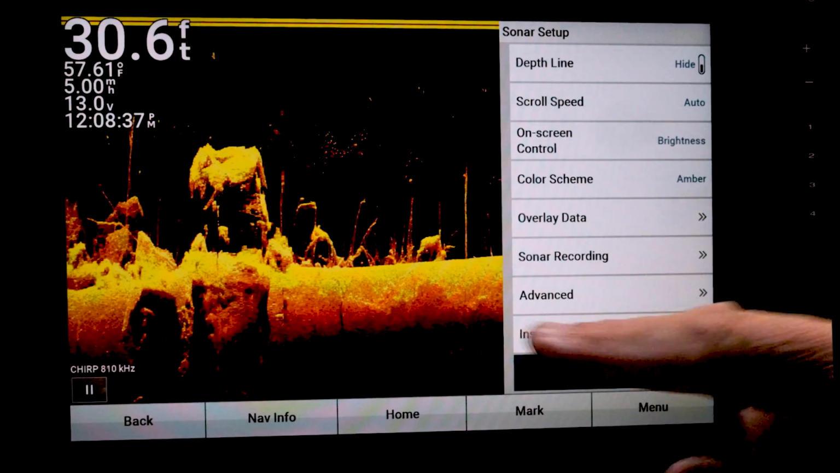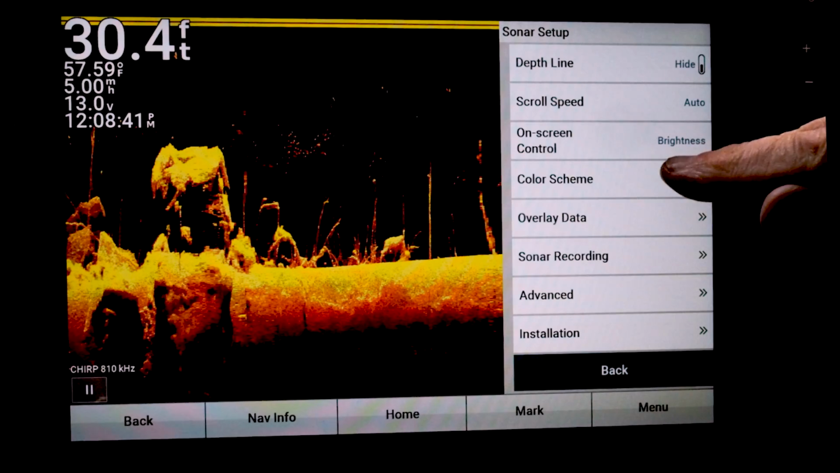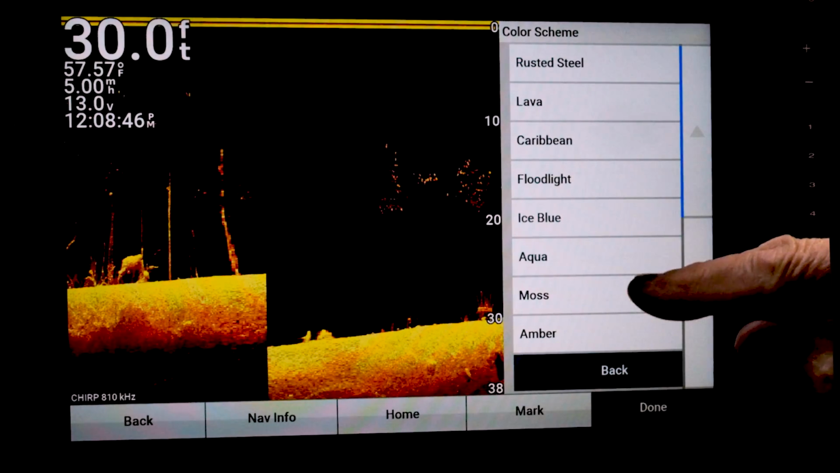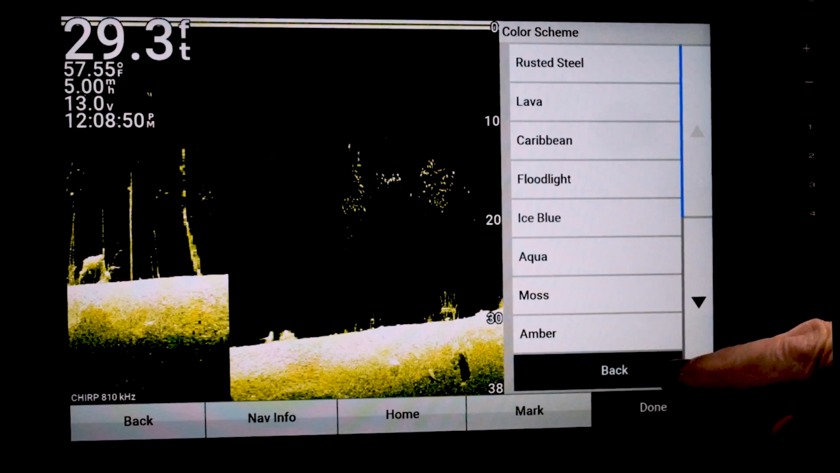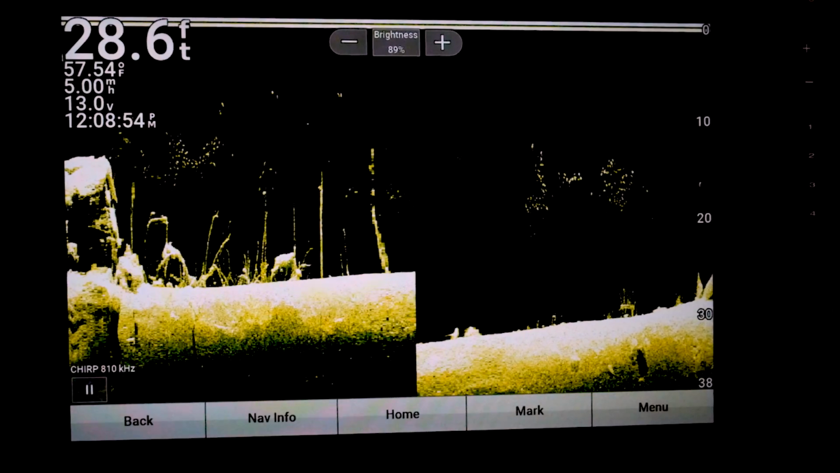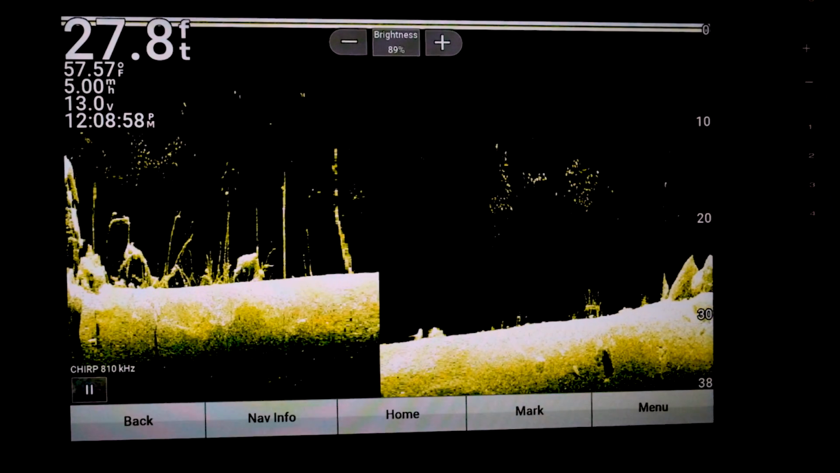And this is amber. This is kind of the traditional that all the manufacturers show on all their pictures and everything. Now, me personally, I like the moss, which is just right up above the amber. And that's kind of a greenish, and the contrast between the dark green and the light green really catches my eye.